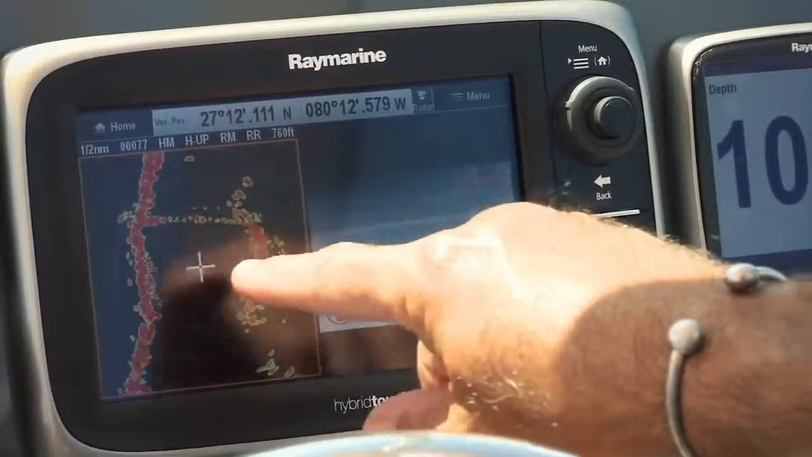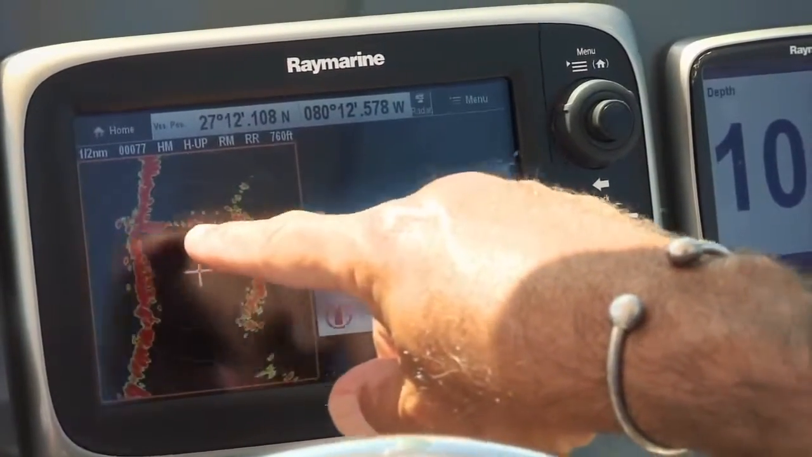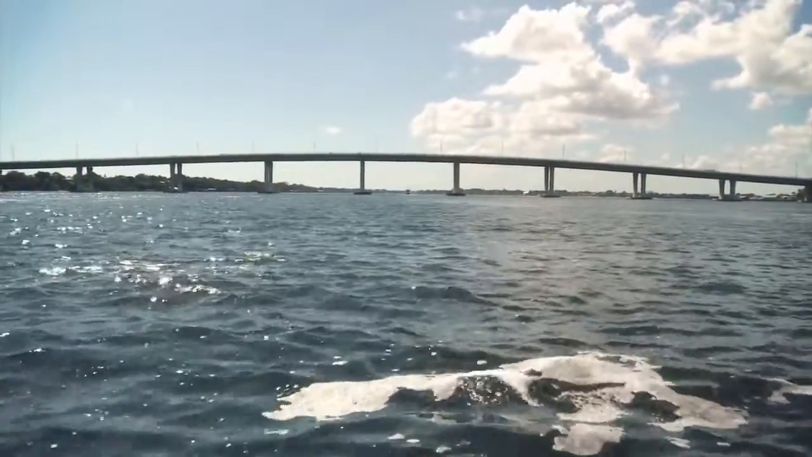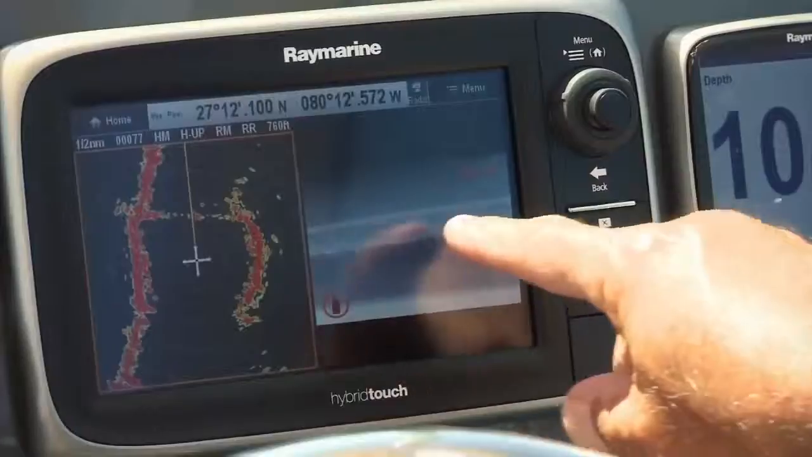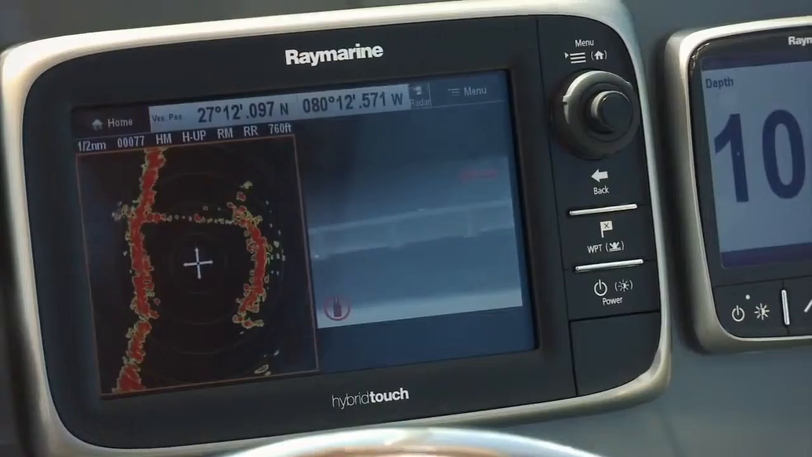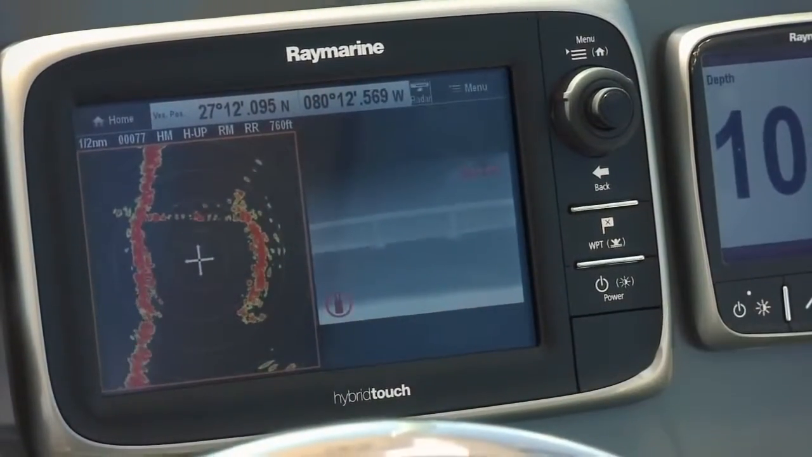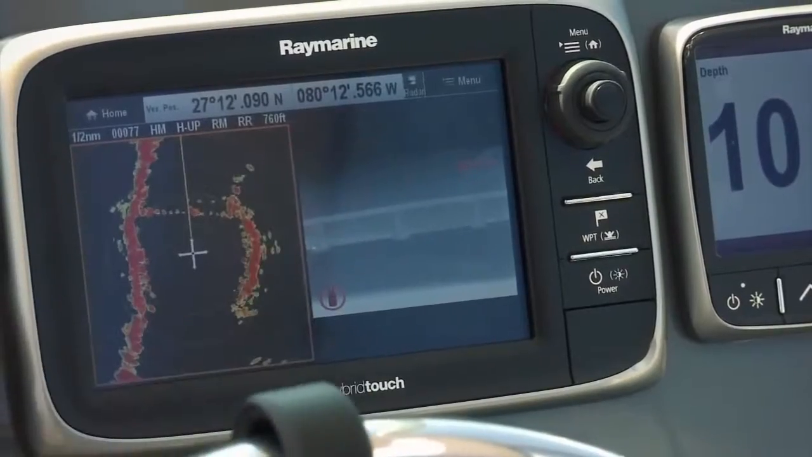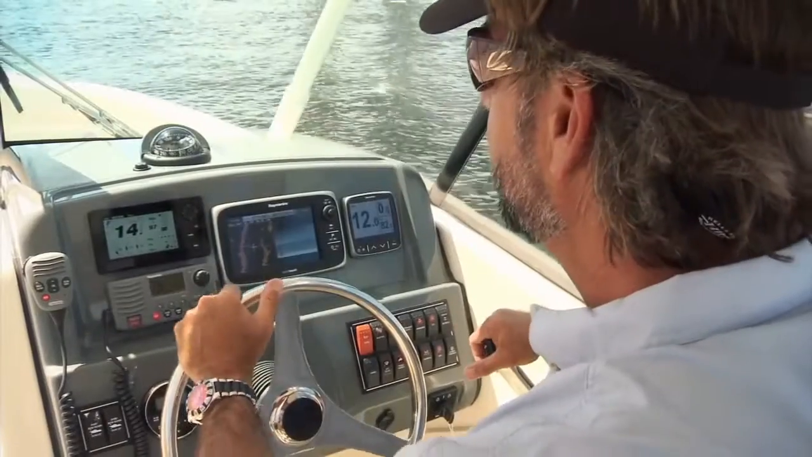You can look at the radar here and you can see the image where it's picking the bridge up that's going horizontally across the screen here, and it's got the two banks in the Intracoastal. And here on the thermal imaging camera, I can actually see the cars and the trucks going over the top of the bridge. This gives me vision when I really can't see in a low light situation.